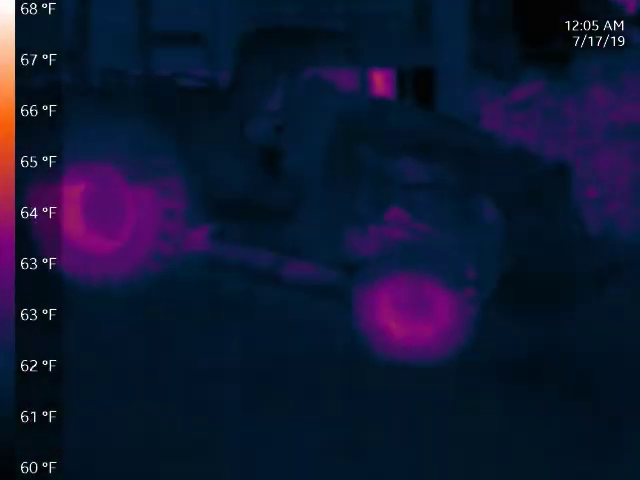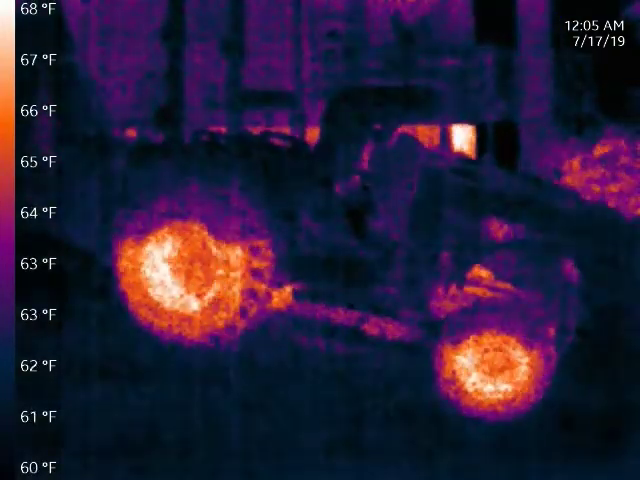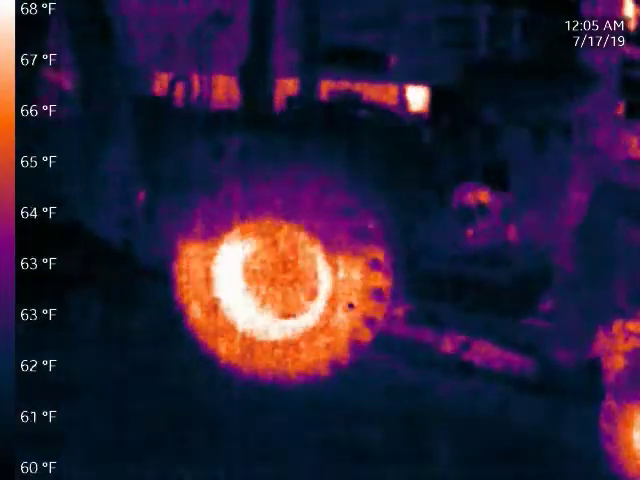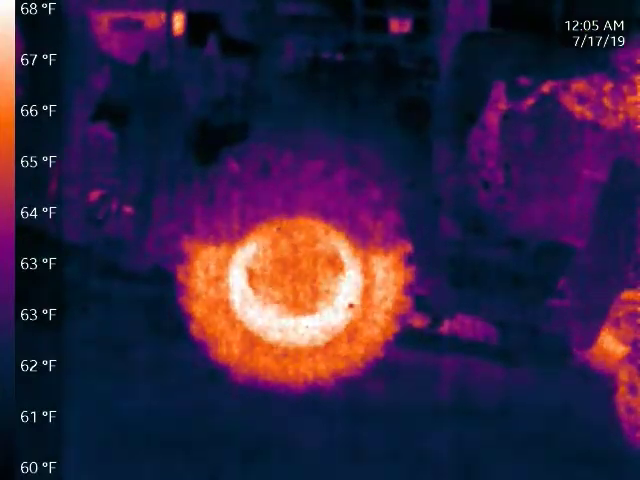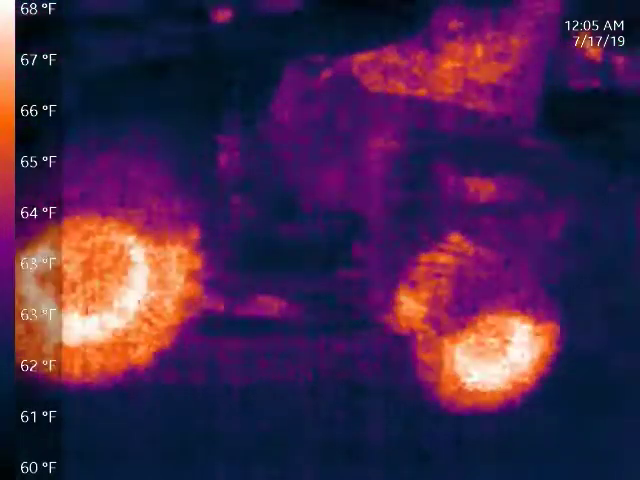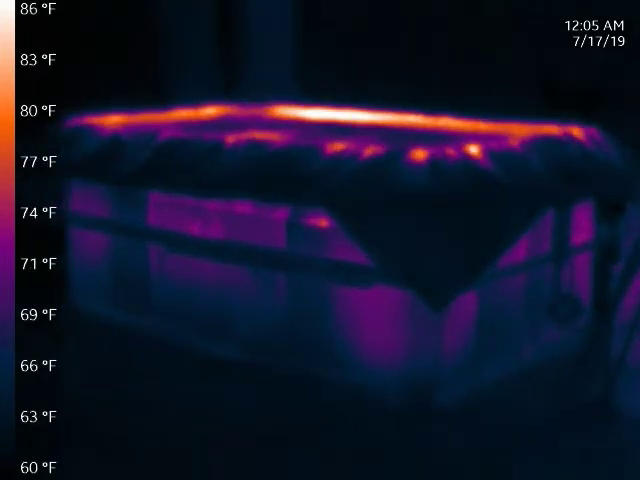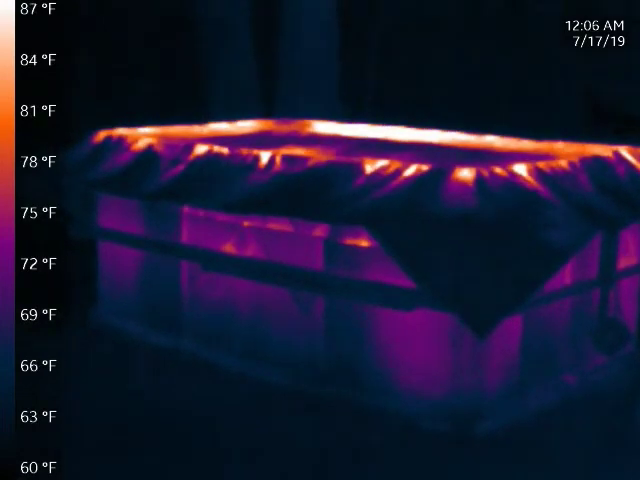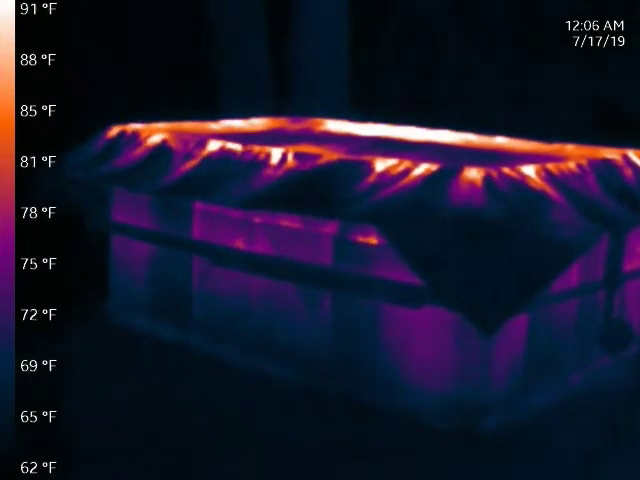Speaking of the Kubota, check that out. Look at the tires. See the bright spot? See how it looks level? It's because there's liquid ballast in there. Liquid ballast is a few degrees warmer than the rest of the rubber. It's got thermal mass, and it shows. Isn't that neat? I just discovered that. Oh, here comes the fan. So it will definitely steam up. I don't know if that'll be visible, but I bet the tarp and everything warms up.